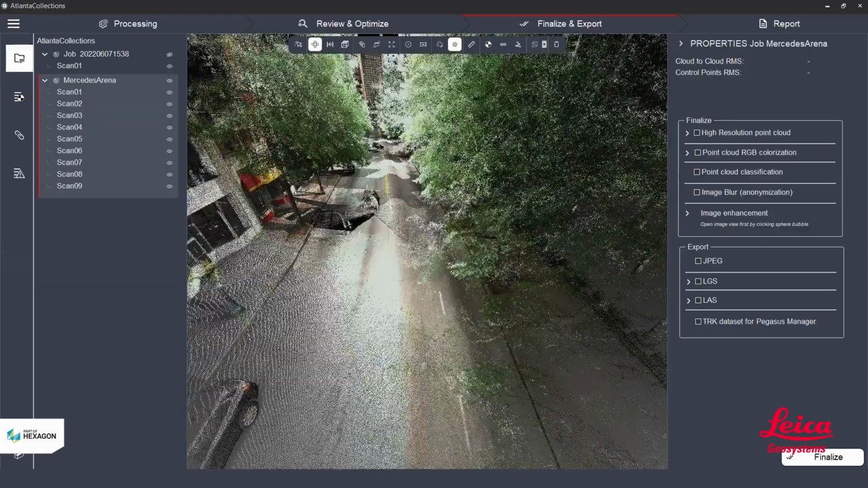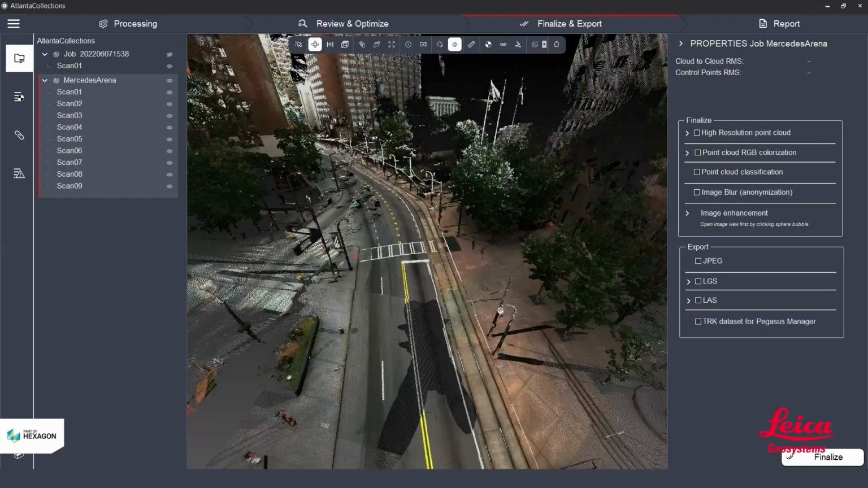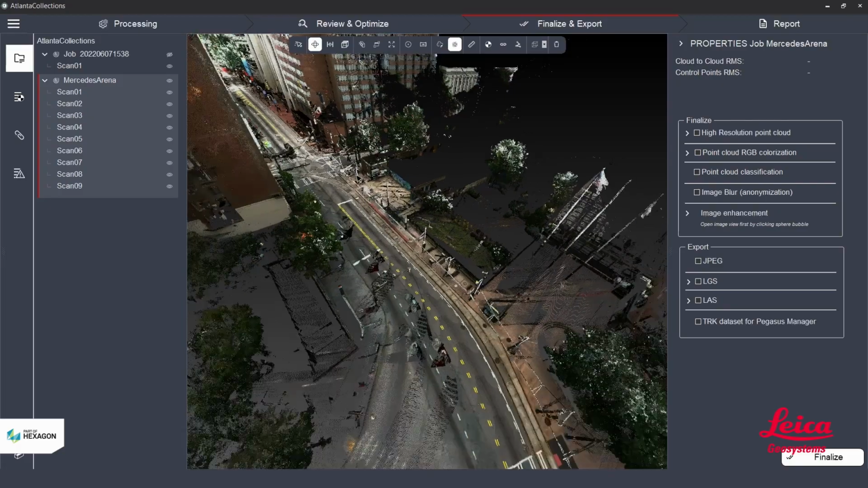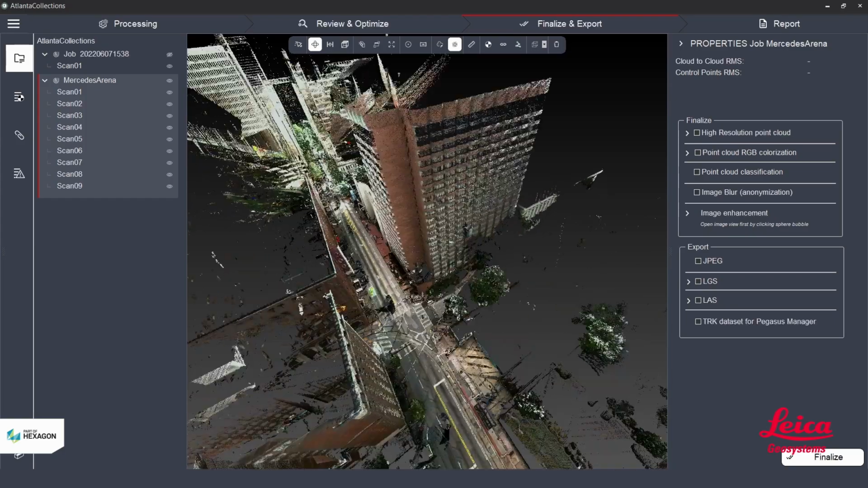Switch back to the RGB here so you get another sense of it. But it's really just a staggering amount of detail. And as we zoom out here, you get an even better sense of just the scale of the data that we're collecting.